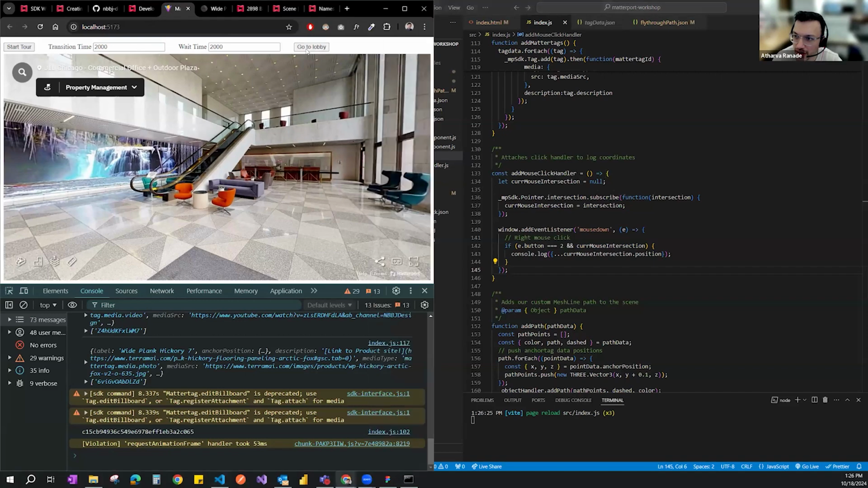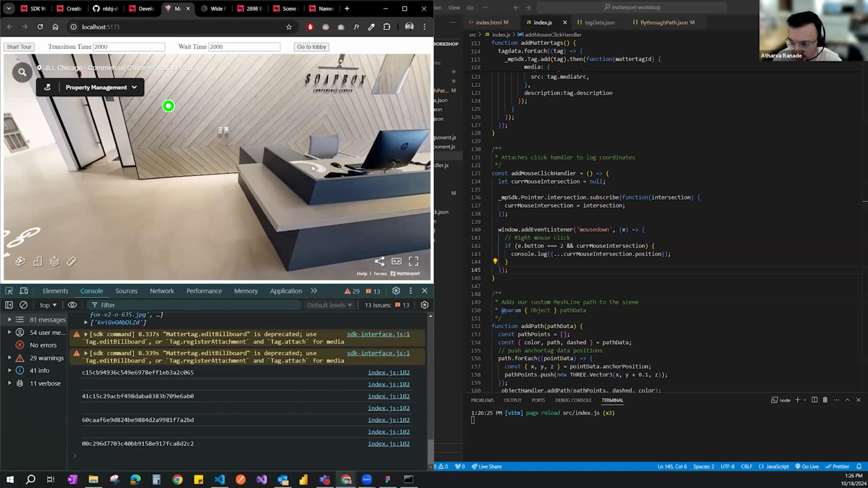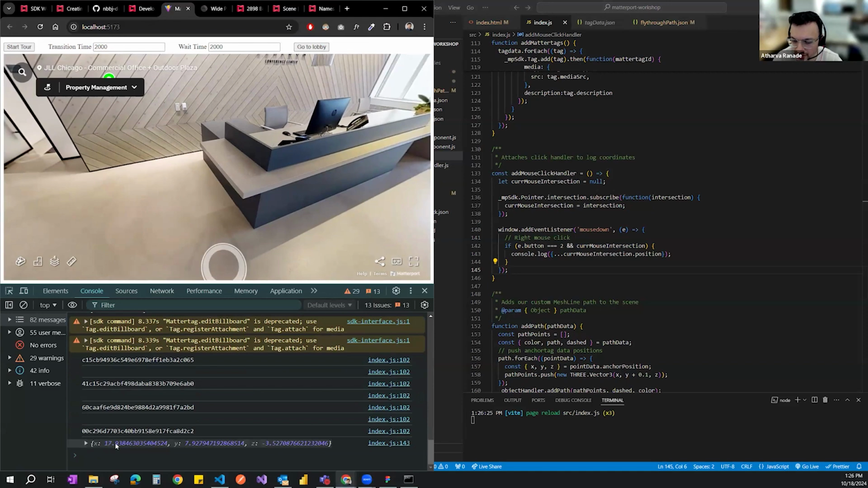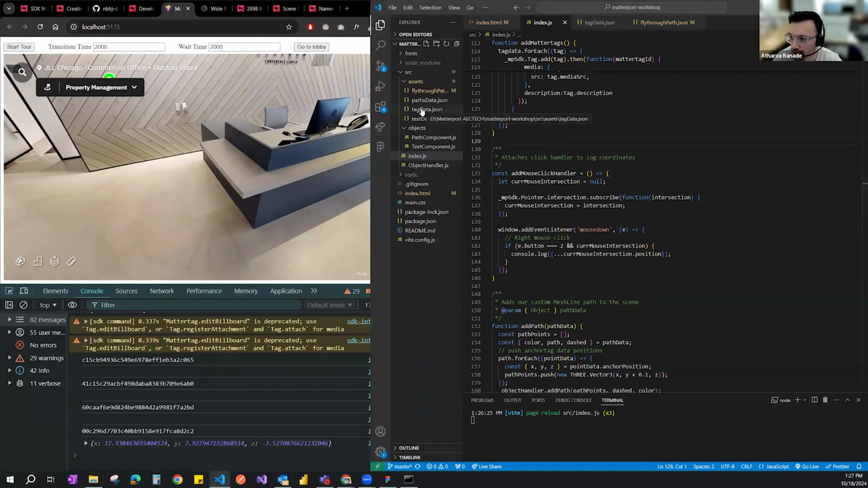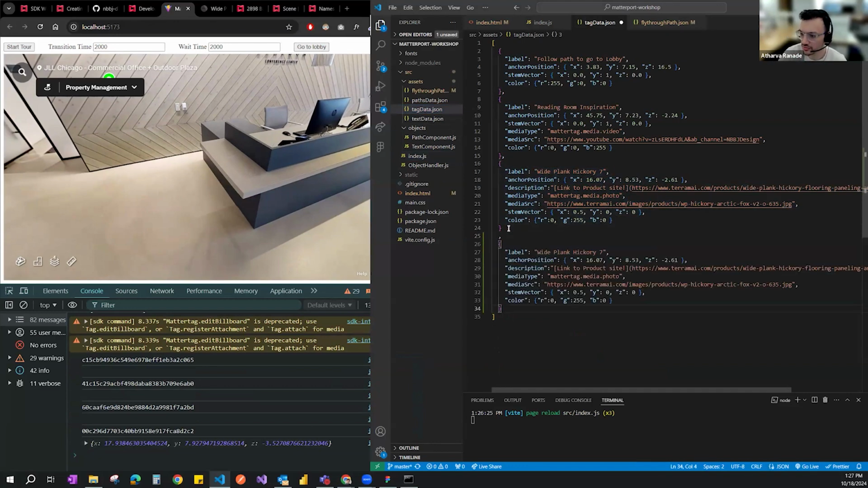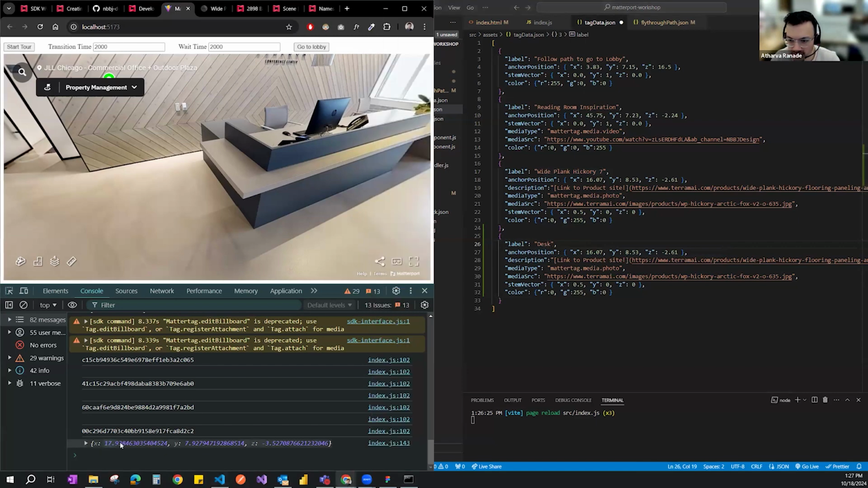What's good is these Matterport tags can be placed on top of objects as well. If I go to this table, the tag is not just bound to the floors and walls, but also the objects that we have in space. So I'm going to add a tag here specifically. I'm just going to right click, and it gives me the 17.93. If I go back to tag.data, I will copy this, paste that, and say desk as my label. My anchor position will be this 17.93.